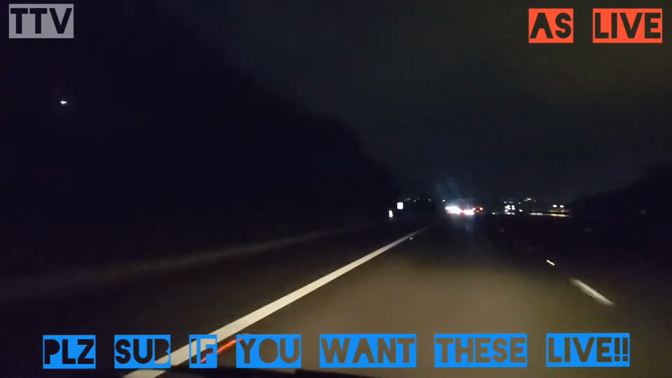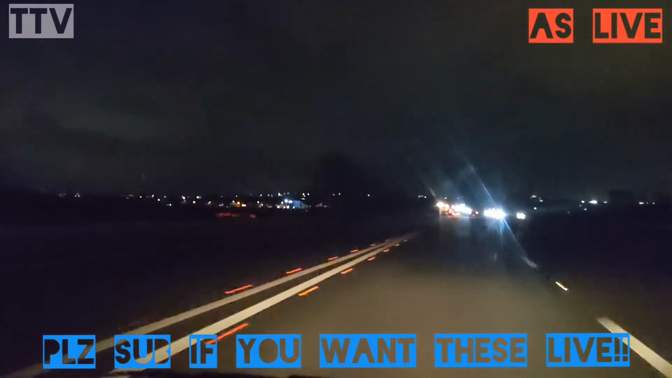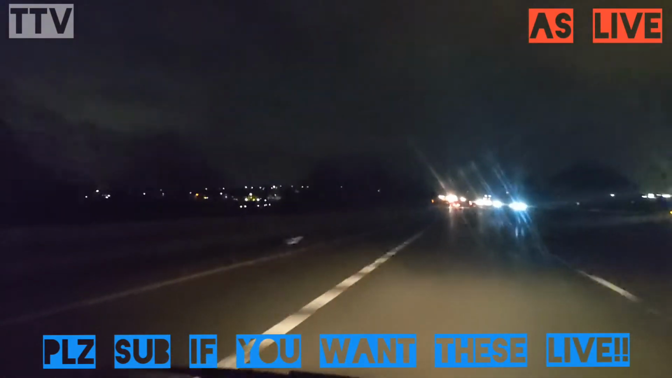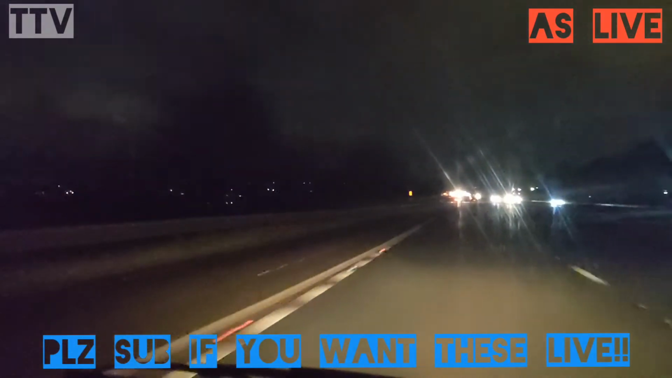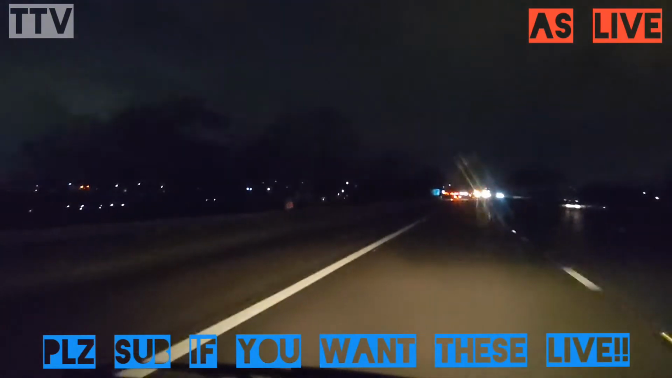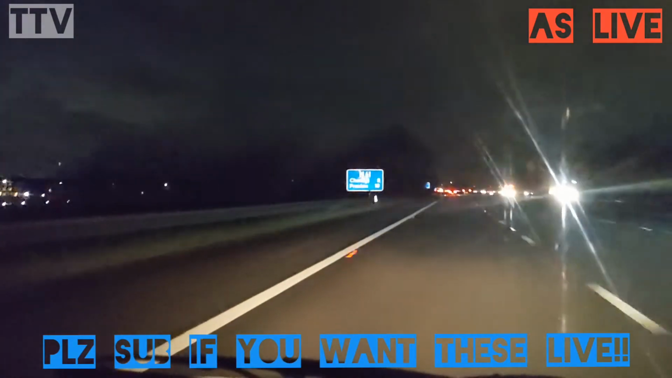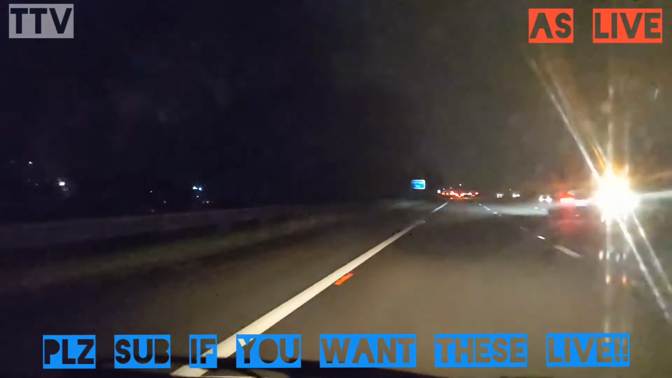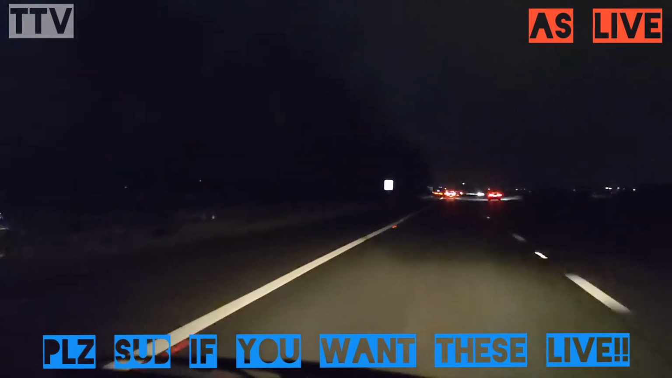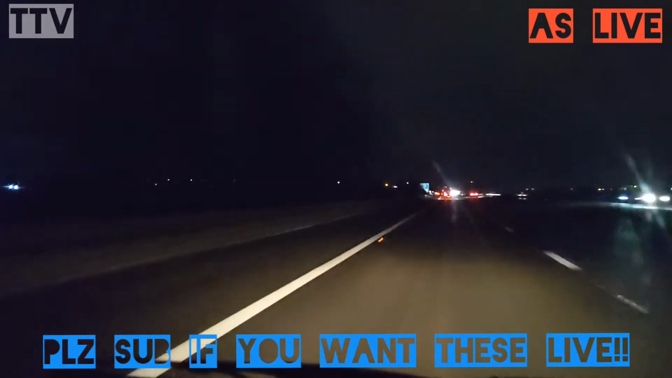Towards the Horwich exit, Charlie Horwich, which is the exit I always use. Got Windsor Hill to my right. Another I'm doing 70. Catching me up as well, but a lot slower.